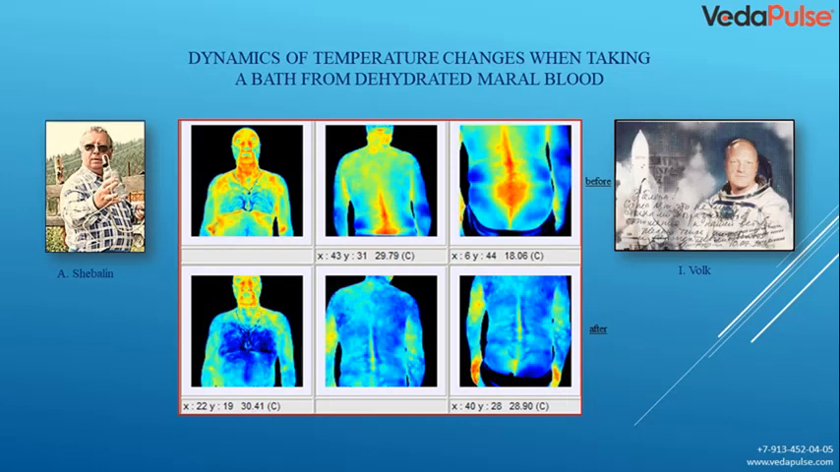Dynamics of temperature changes when taking a bath from dehydrated marl blood. In Altai, the author of this technology is Dr. Shabalin, and his patient was our well-known Buren program manager, Falk. Here's a thermal portrait of his back. He clearly has scoliosis. But after taking a bath, he is already standing up straight. This means that we stopped the muscle pains that were bending his back so much. It demonstrates that thermal imaging shows us invisible problems in humans.